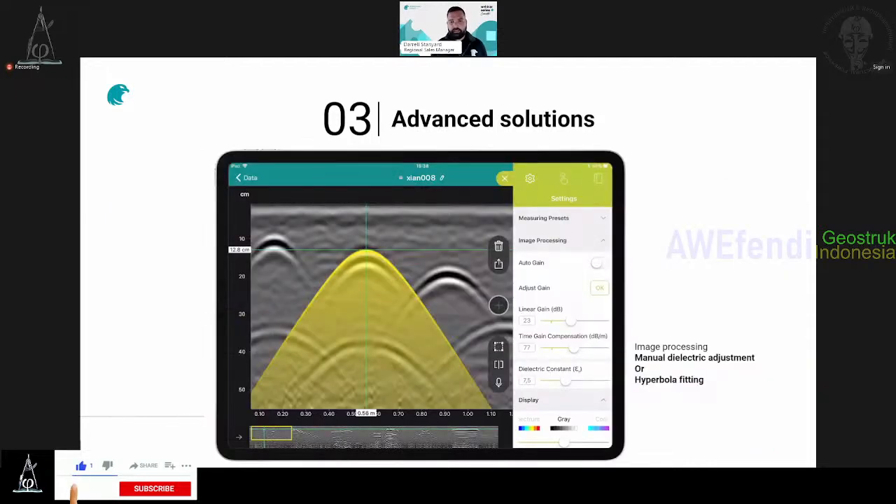If you look at the tab that says dielectric constant, all you have to do is move that tab back and forth, and the yellow window will fit into your hyperbola. And again, just like all the rest of our settings, you could do this after, during, before. It's very important, though. We want you to make sure you have the right dielectric constant, but it's very easy.